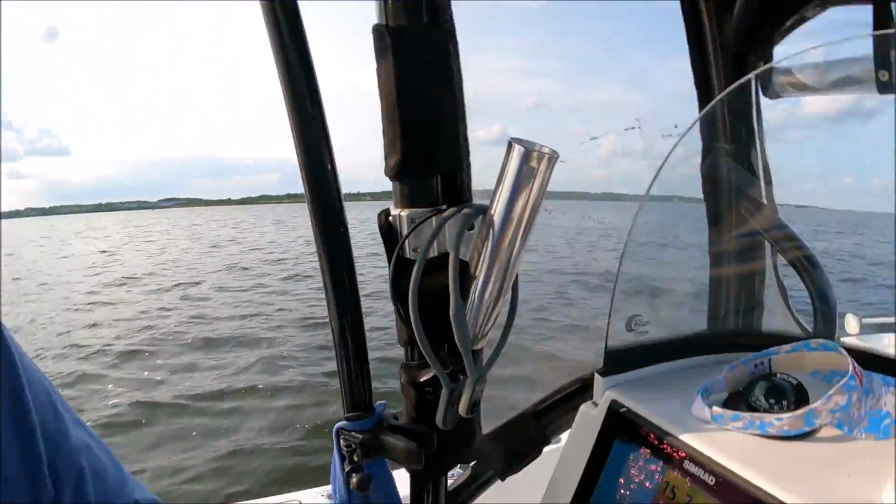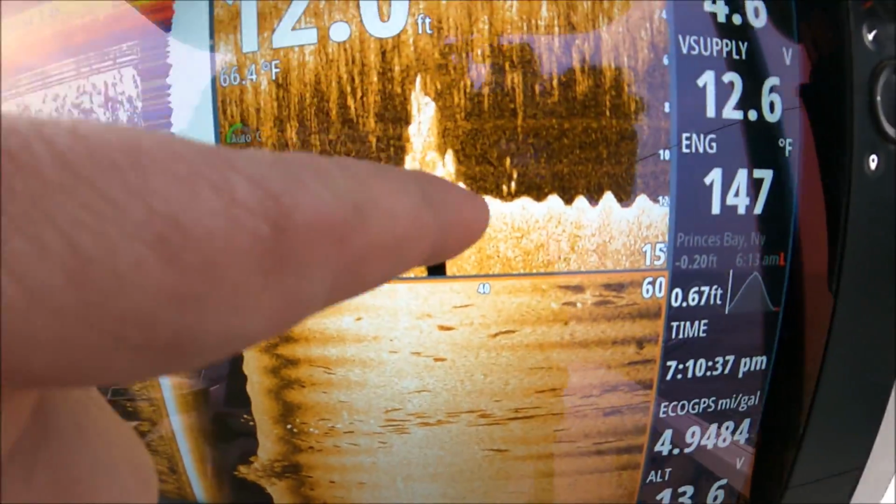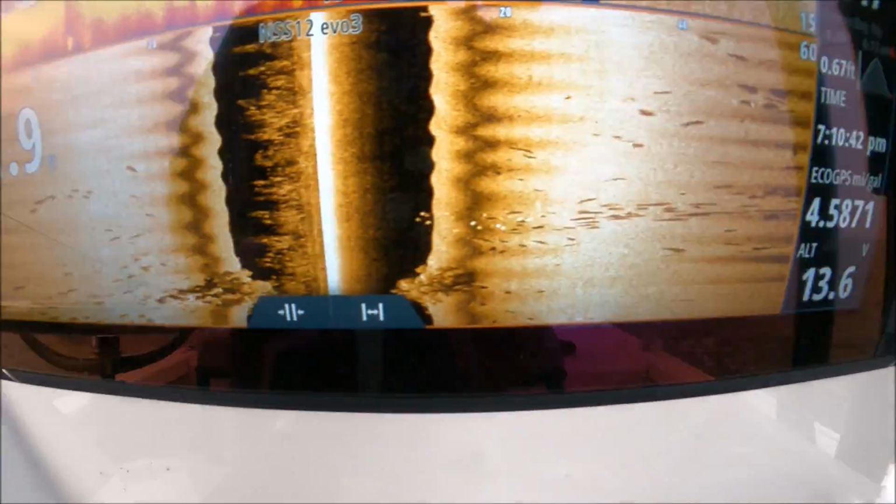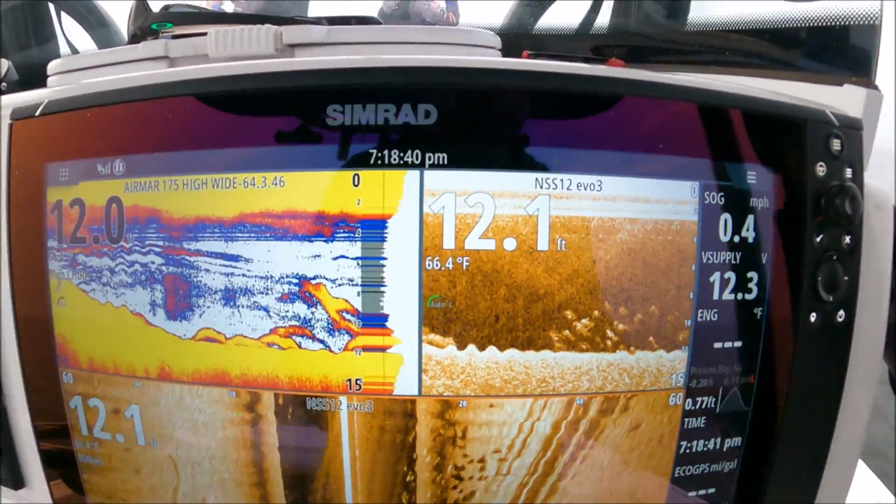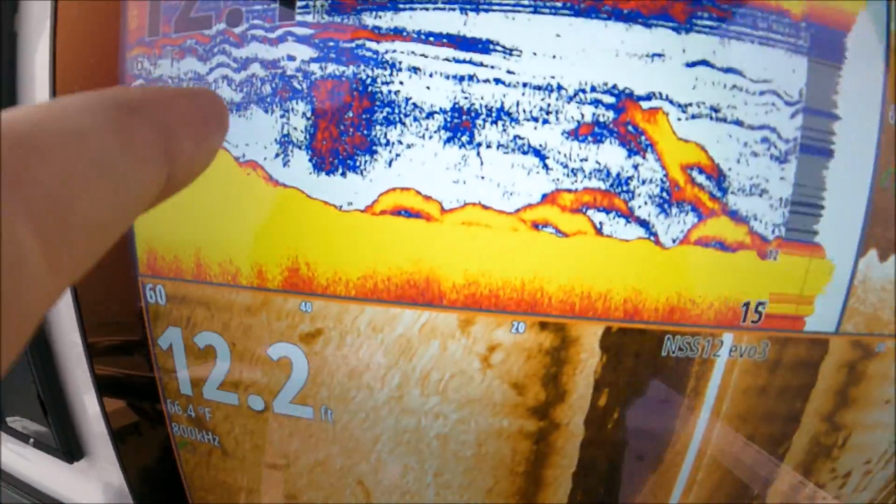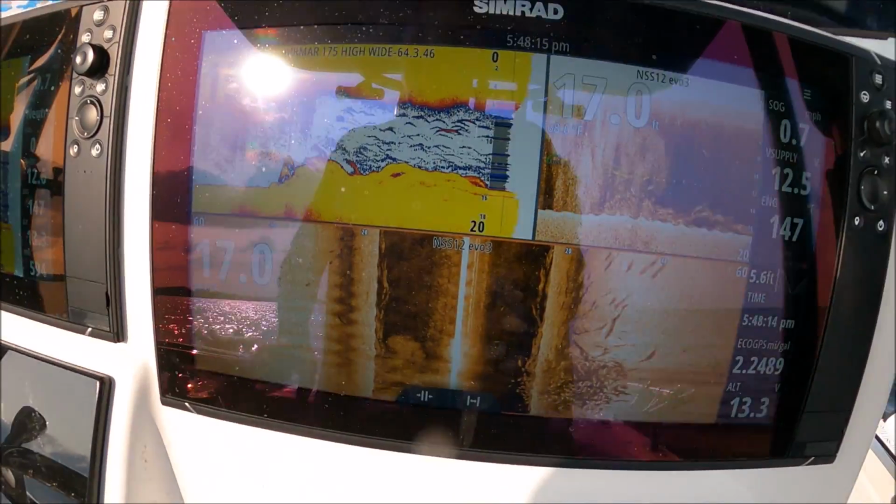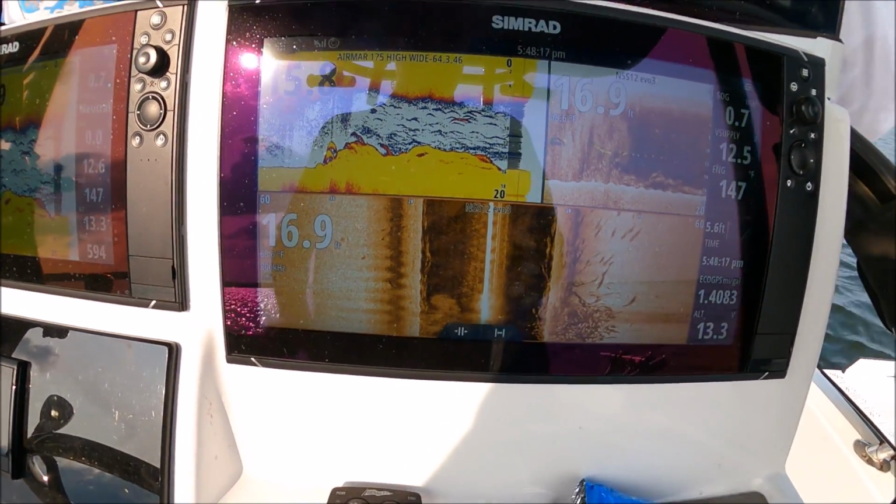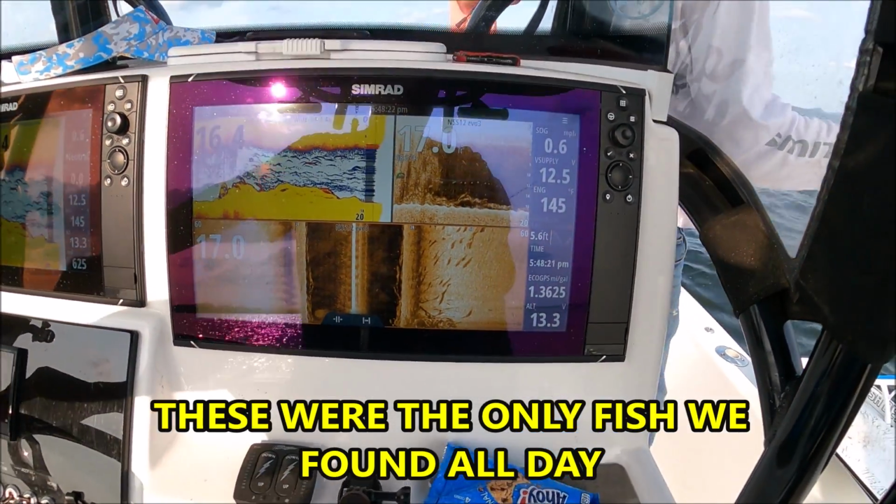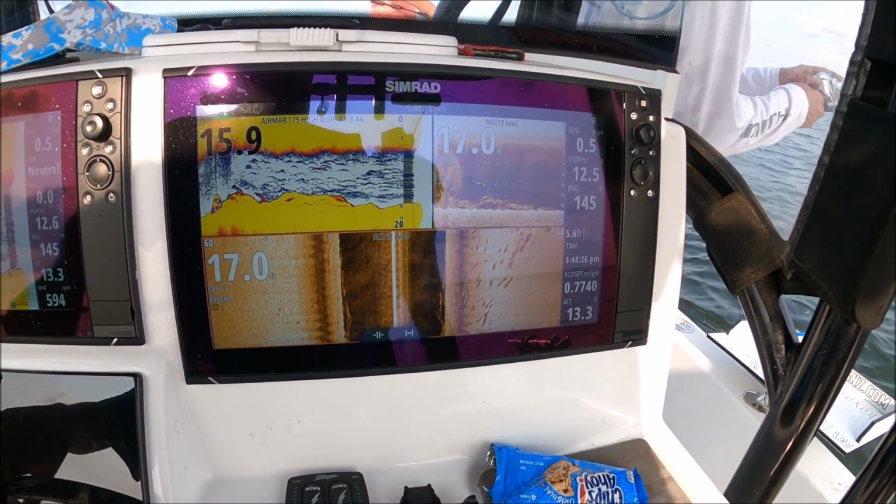Holy cow. I didn't even know this rock pile was here. But look how high it comes off the bottom. Look at those fish sitting right behind it. So many fish. All right, guys, you see how these fish position themselves on that hump right there that comes down? They're hanging right behind it. What a pile of fish. Big fish too. Really big marks. They're coming right with us.